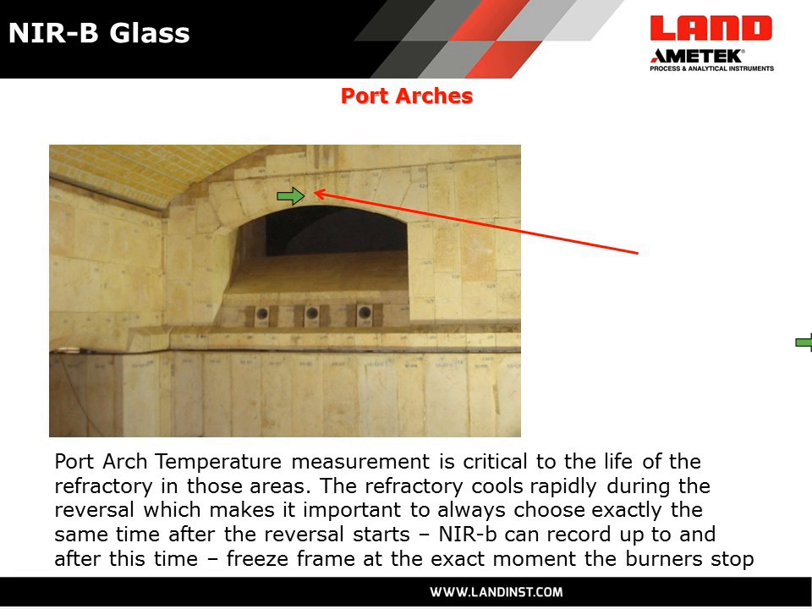sometimes using a portable infrared thermometer. The difficulty in making this measurement, though, is that you have to be certain to make that measurement exactly the same amount of time after the reversal starts, because the temperature of the refractory can drop very quickly, many degrees per second, during that reversal. So it's very important, if you're going to trend these temperatures, that you make the measurements at exactly the same times.